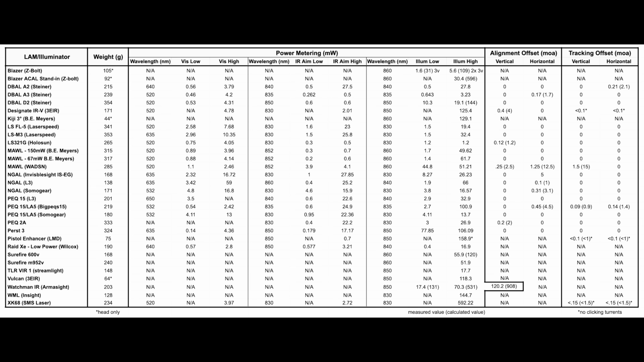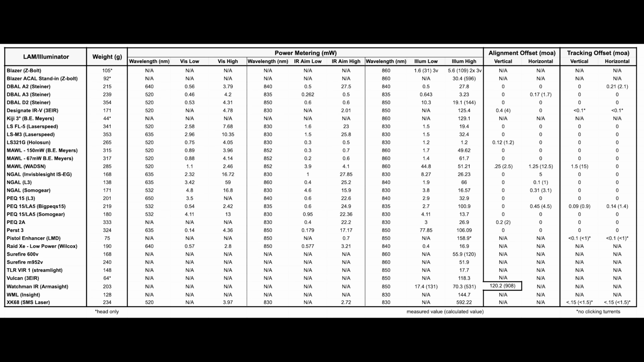So I know that 1 inch is not exactly 1 MOA, but it is close enough for the purposes of this table. Some quick things I want to point out on this table is that the Blazer Z-Bolt doesn't have a high or a low mode, but I did notice different outputs between having just a single 3-volt battery and 2 3-volt batteries. So you can see here where I have calculated values versus actual measured values, which is true for any of these columns here.